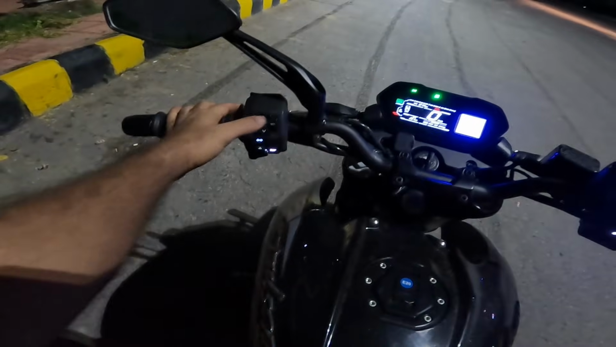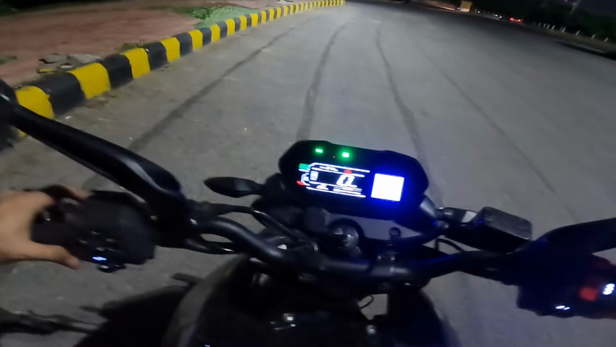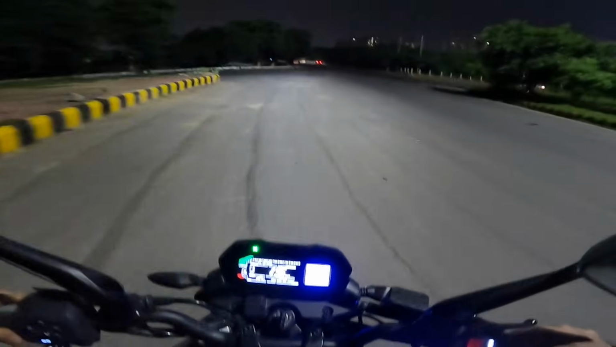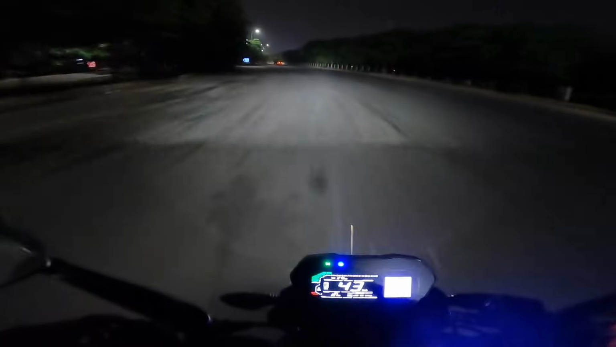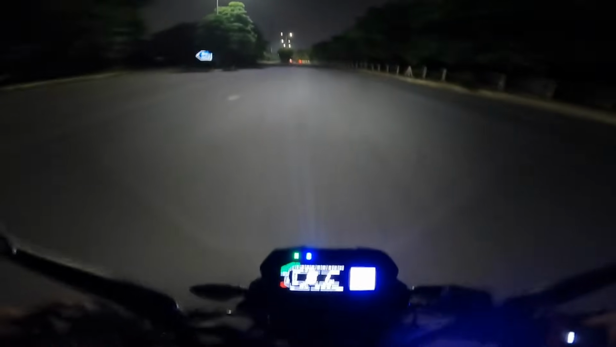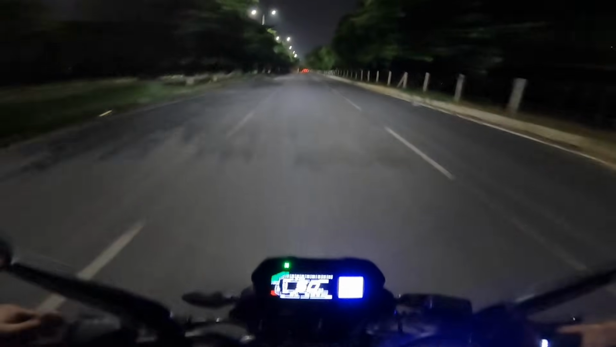See, ideally these switches should have been backlit. Okay, ideally every switch should have been backlit. But then yeah, this is the saving grace. Okay, the low beam is impressive even under street lighting. Impressive, impressive, impressive. Yes, sir.